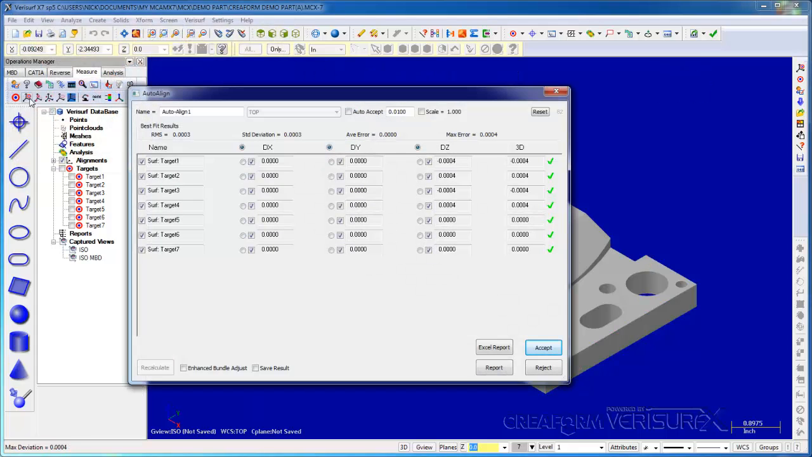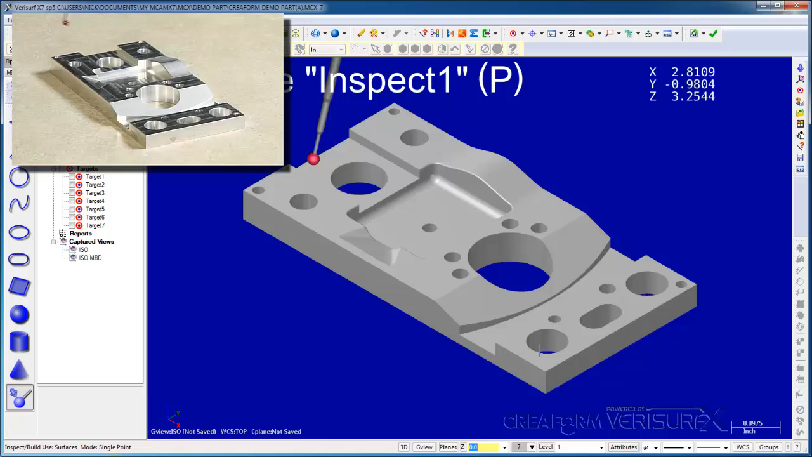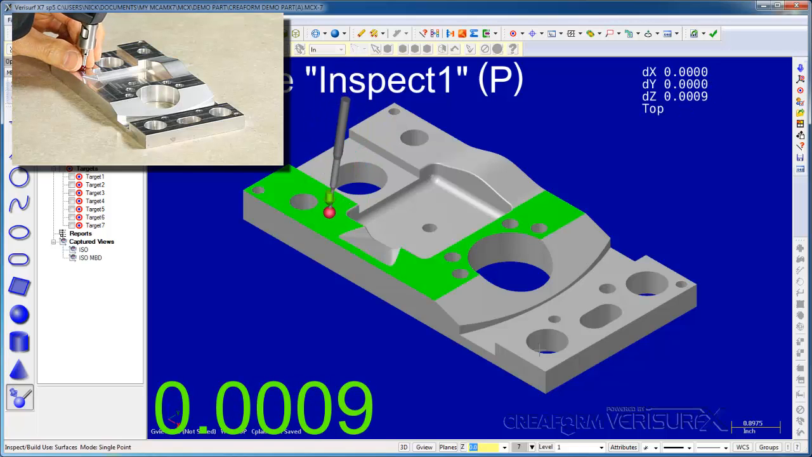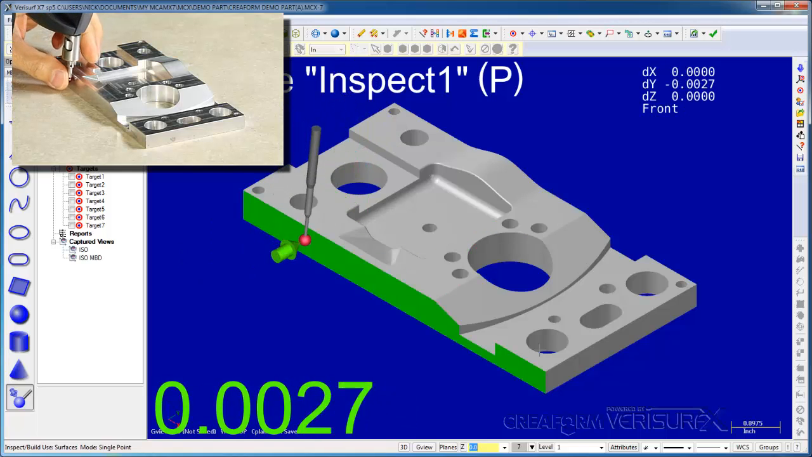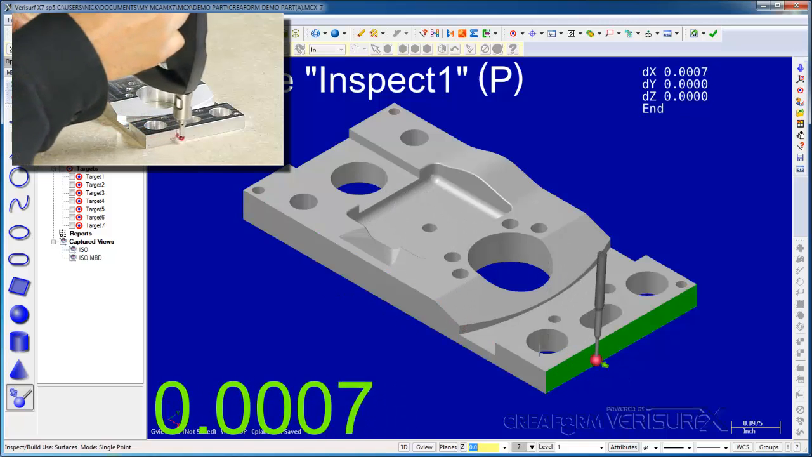After the final target is measured, Verisurf aligns the device using a best fit and displays the results dialog. We can review the results and modify the fit if necessary, but since the results look good, we'll choose to accept. When we do, Verisurf runs Inspect Build mode so we can verify the alignment. The small deviations indicate a good fit between the part and the model, which indicates that the alignment is correct.